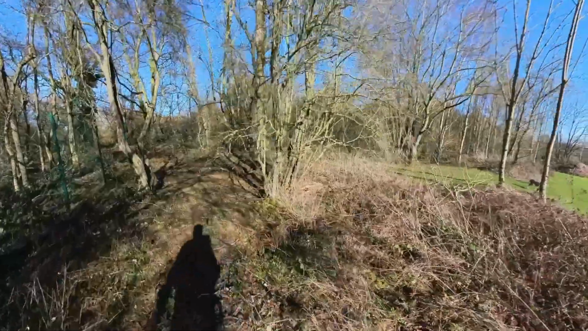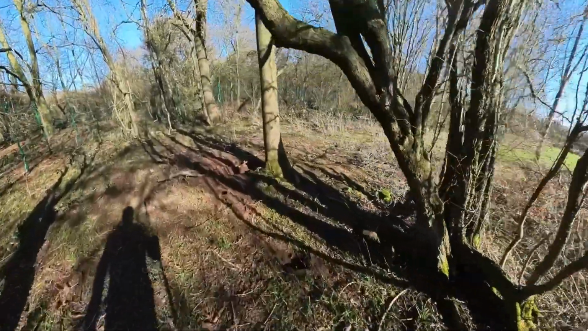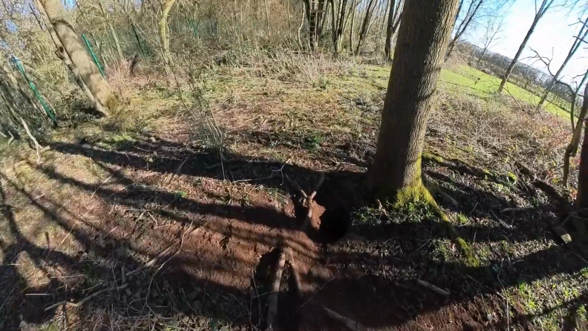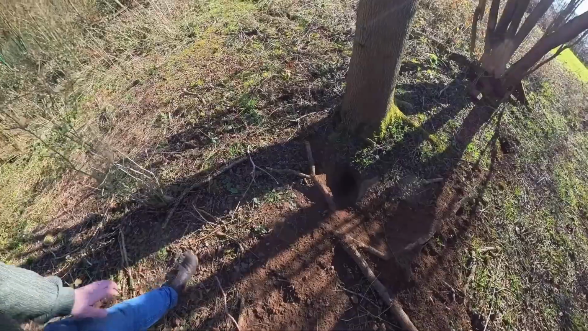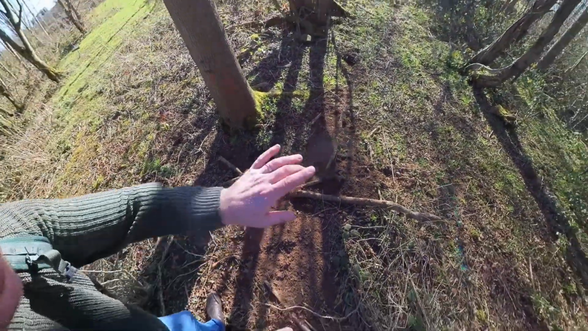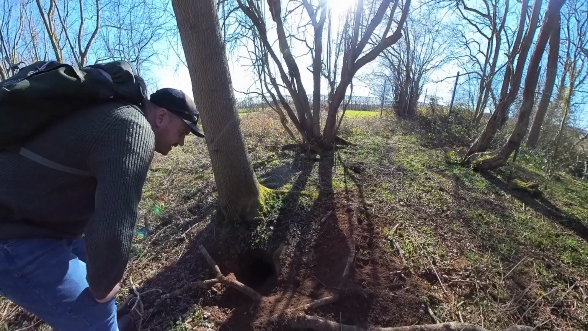Coming up on location number three, and there has been some right activity here since we were. So you can see, camera on the tree there, pointing over. Something's been digging in here.